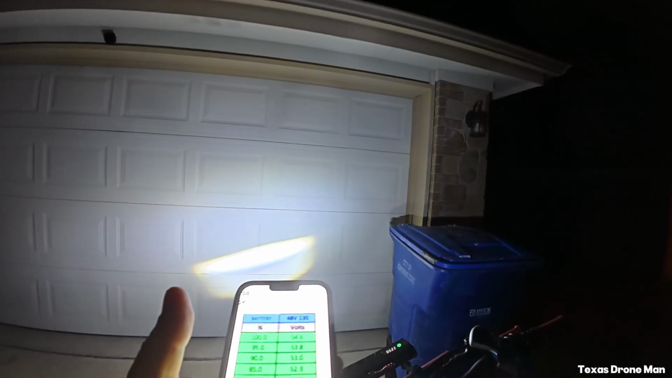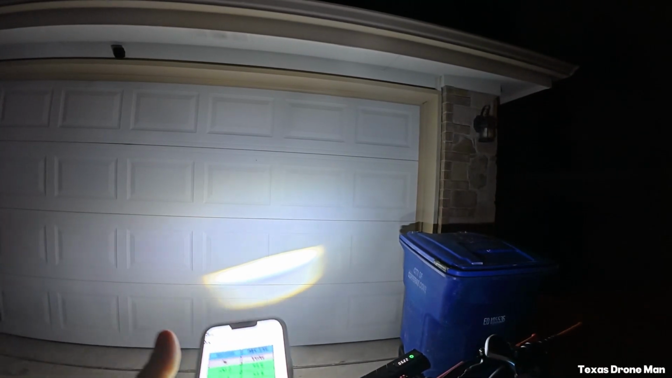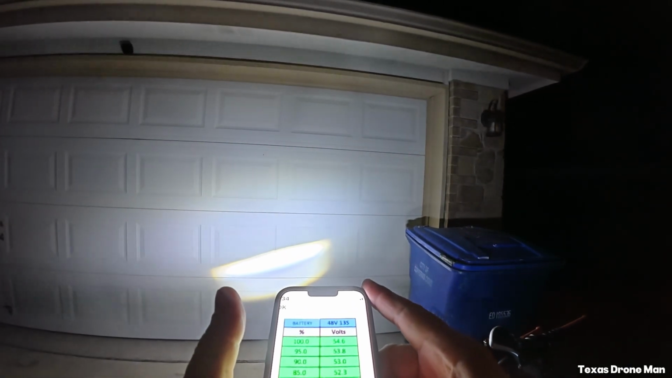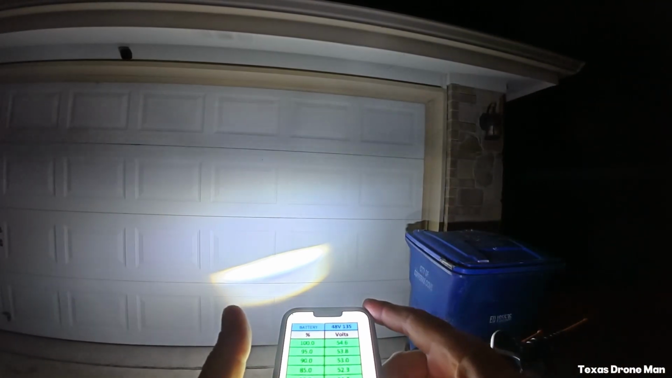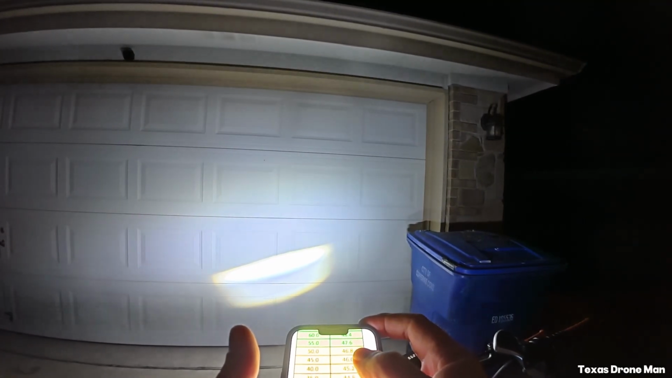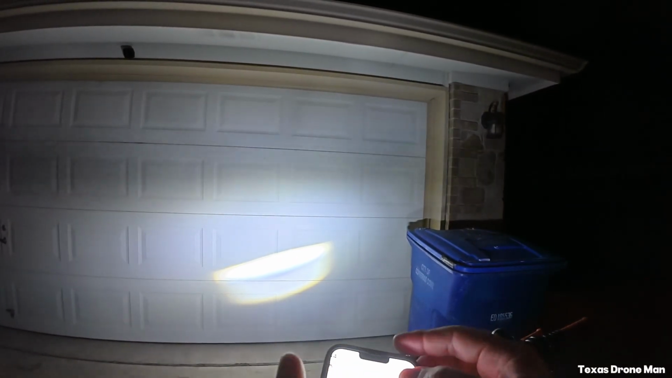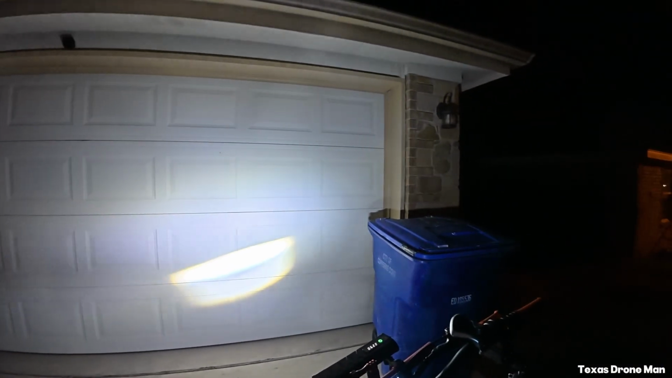So when you charge these batteries, even though it says it's a 48 volt battery, it still charges to 54 volts. But like I said, it probably won't even run past 40, 41 volts. I still got half the battery according to the deal, so not too bad.